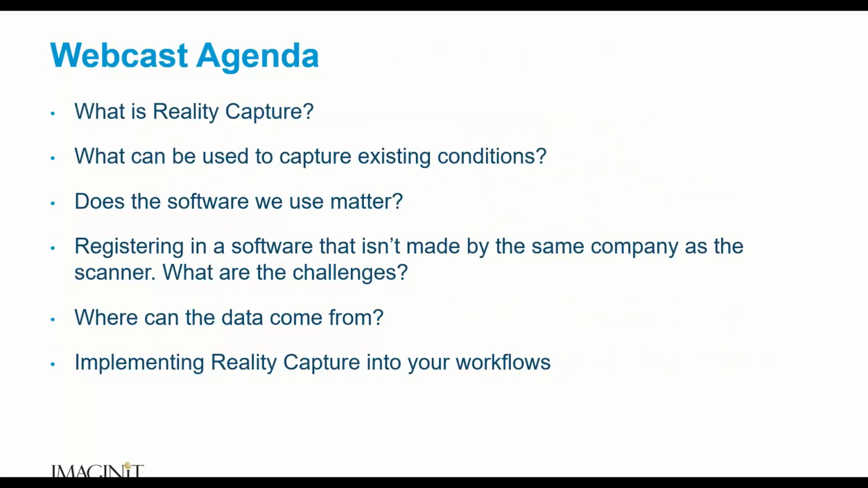All right, so with the admin stuff out of the way, let's talk the technical stuff, and let's talk about why we're really here. The first thing we want to know when it comes to the agenda today is, what is reality capture? So many people use the term, and sometimes they're not really sure what they're talking about. They use it as a buzzword. So we'll define that a little bit, or at least my own definition of reality capture.